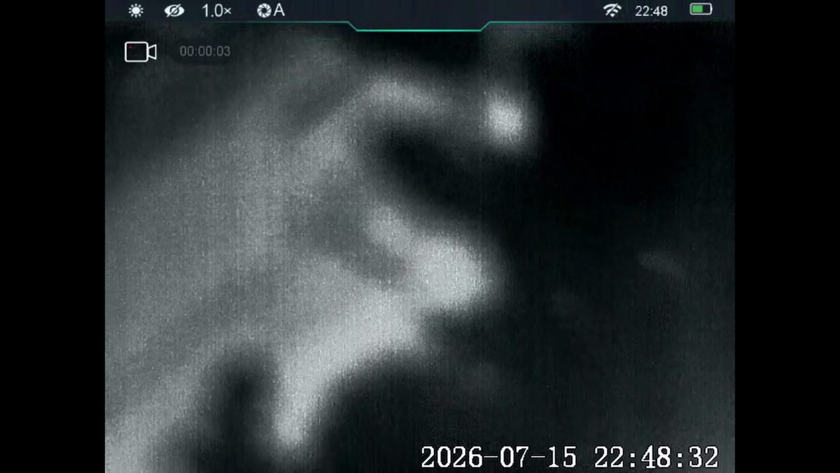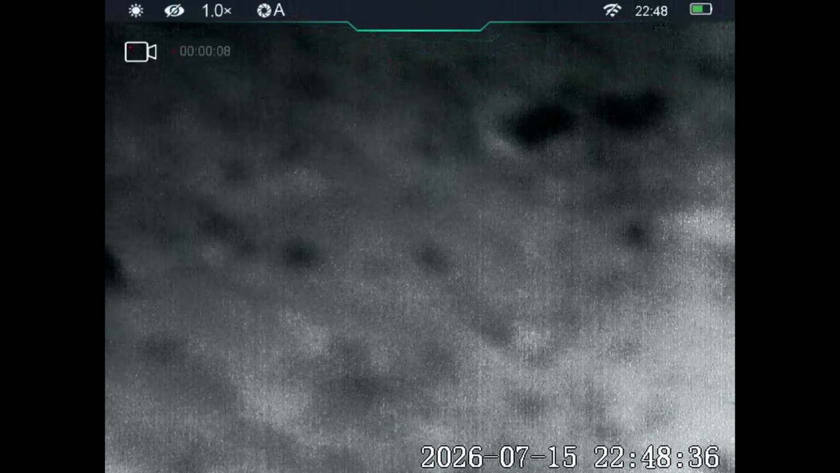The farmer had just gone in literally 10 minutes before I saw this come up behind me. Well, I didn't actually see it at first. I heard something on the floor, turned round with the thermal, and there it was, another badger.